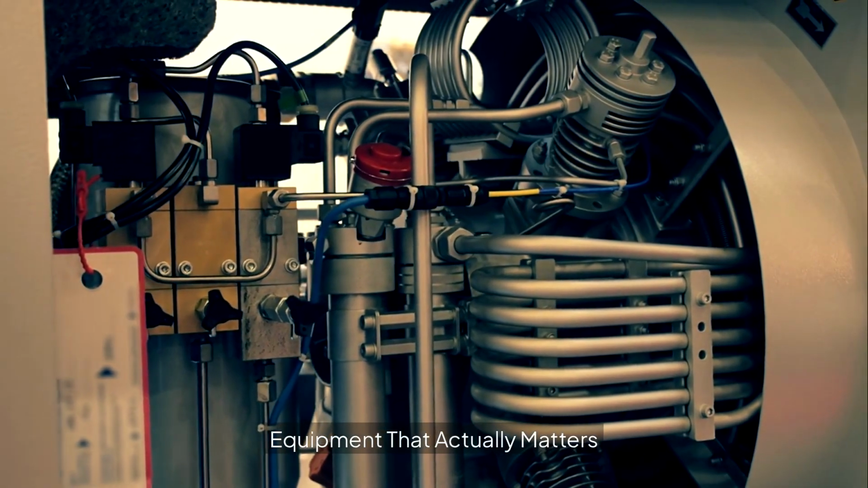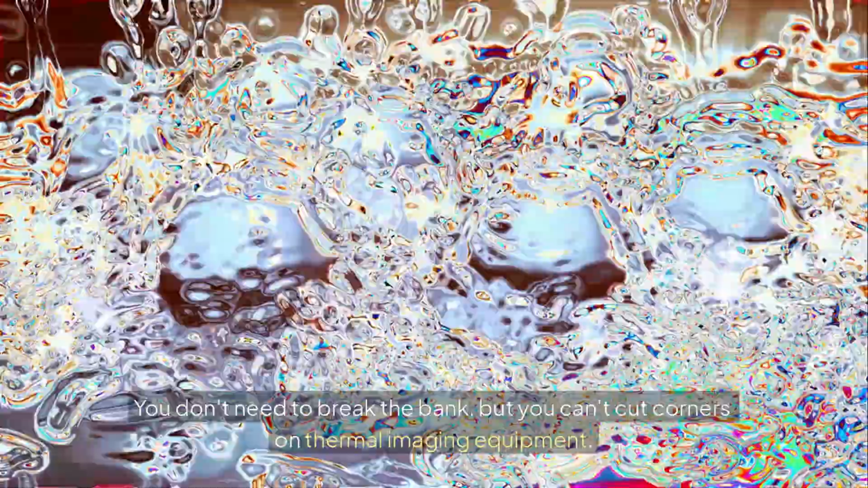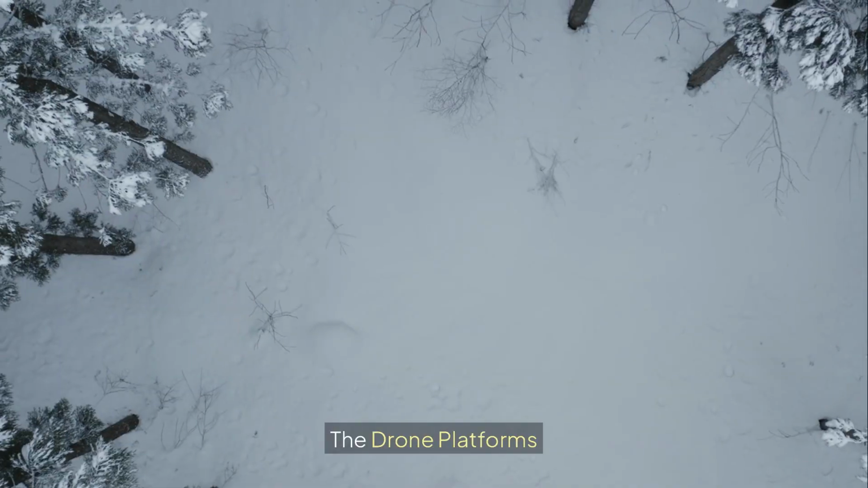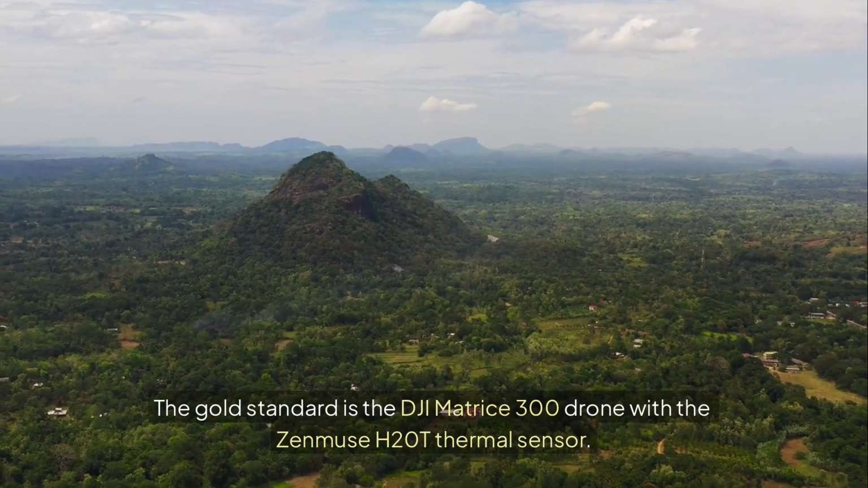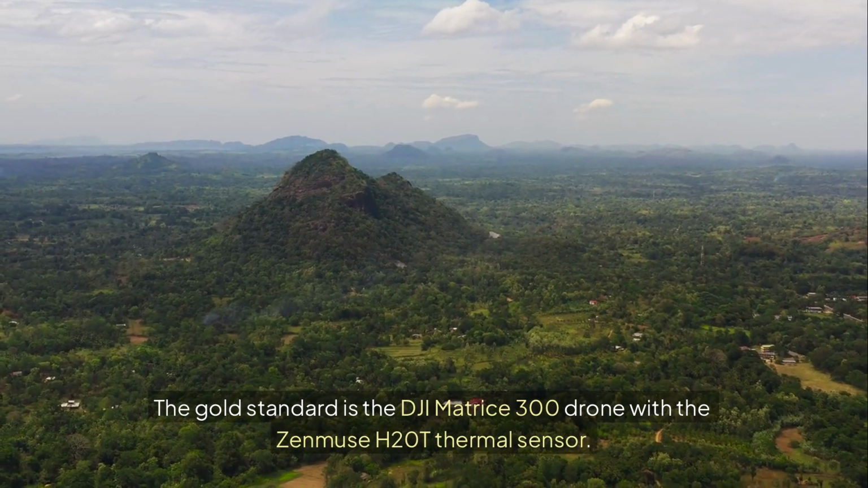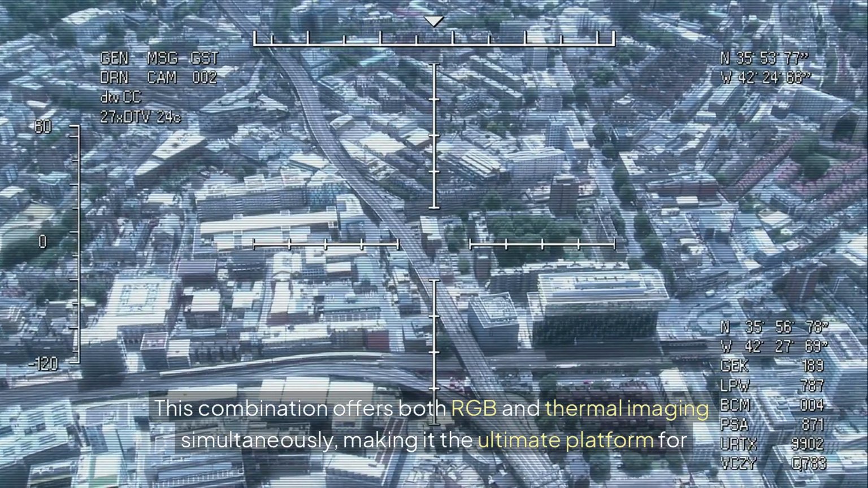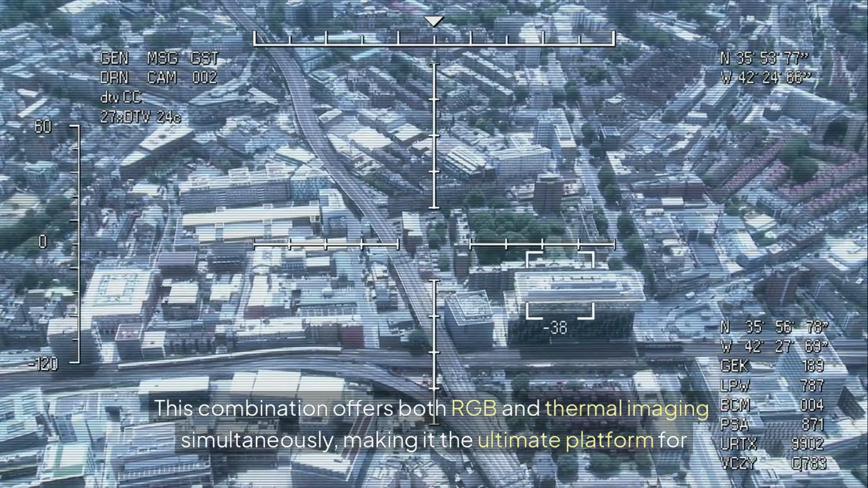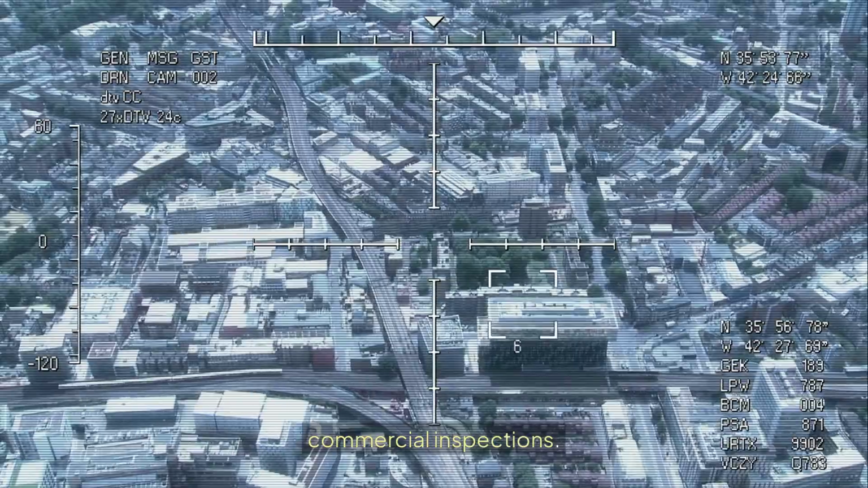Equipment that actually matters. Let's get real about gear. You don't need to break the bank, but you can't cut corners on thermal imaging equipment. The drone platforms. The gold standard is the DJI Matrice 300 drone with the Zenmuse H20T thermal sensor. This combination offers both RGB and thermal imaging simultaneously, making it the ultimate platform for commercial inspections.